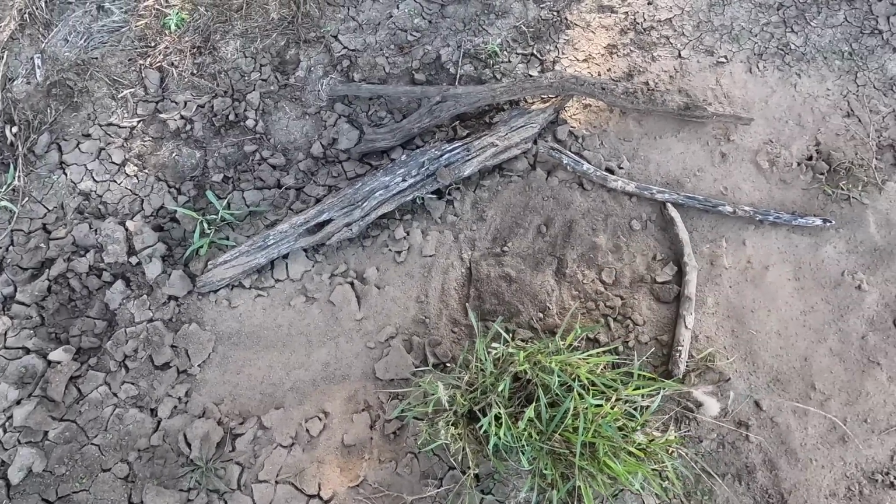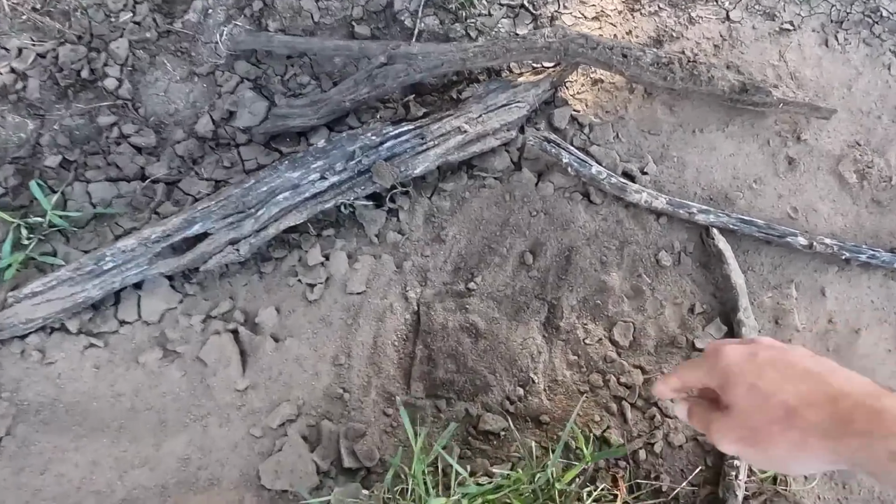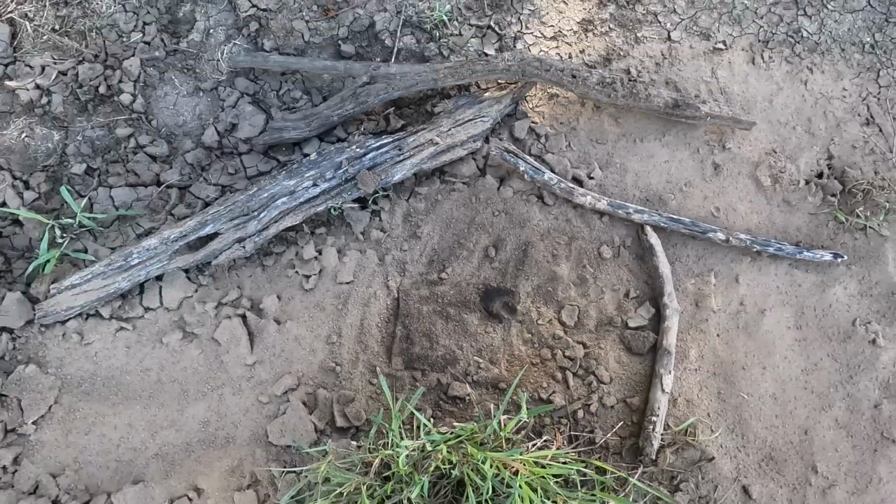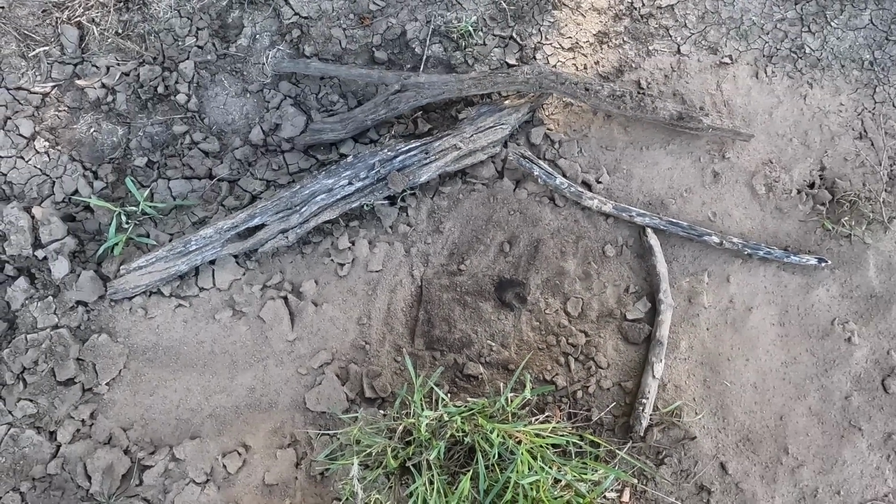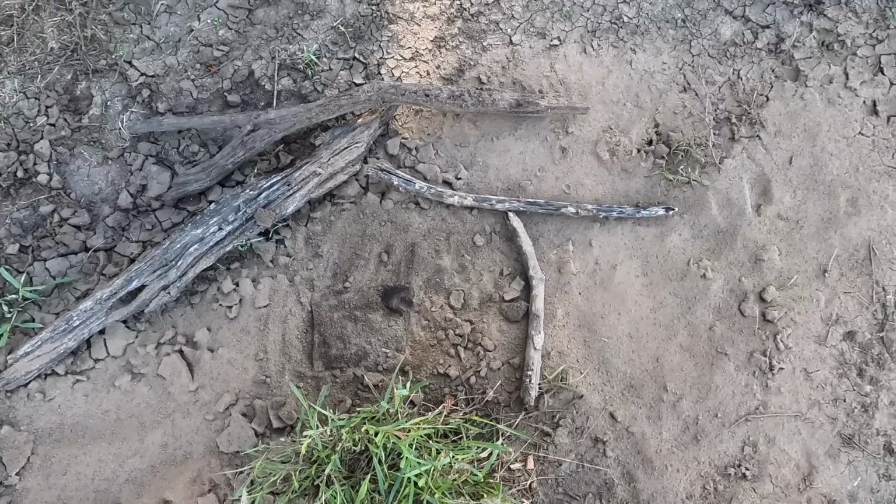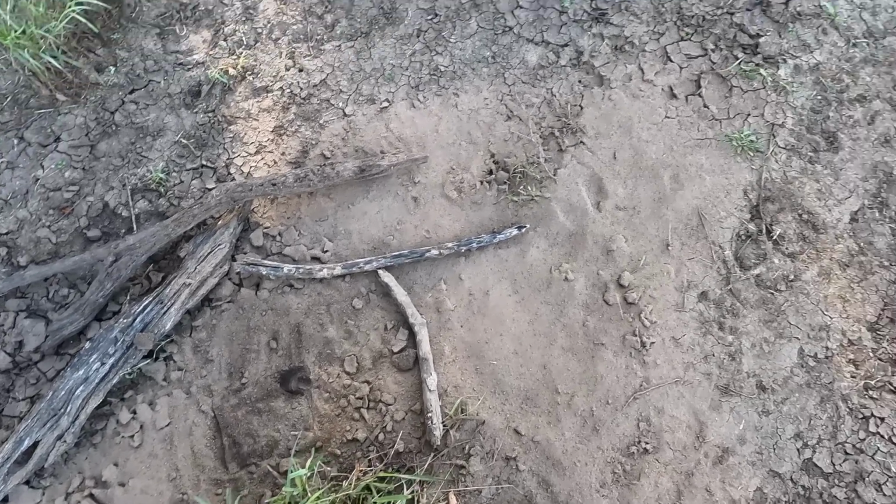But hopefully that one being a bit obvious, showing a bit of steel there, a bit of the pan cover, it's there so he's got something to look at. It might keep his attention.